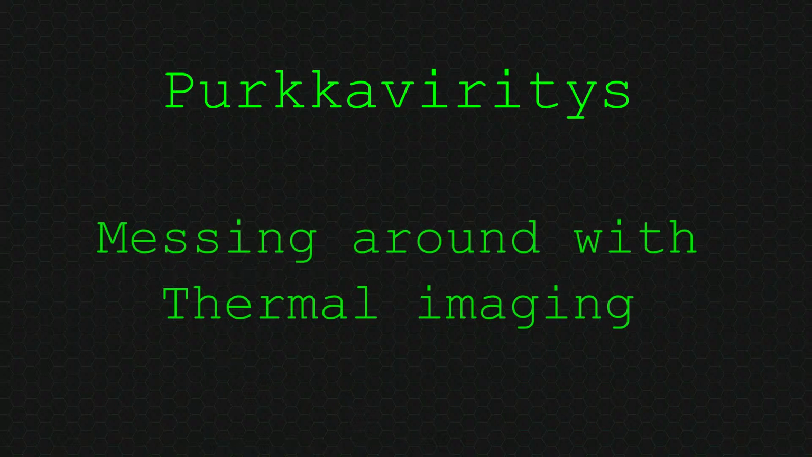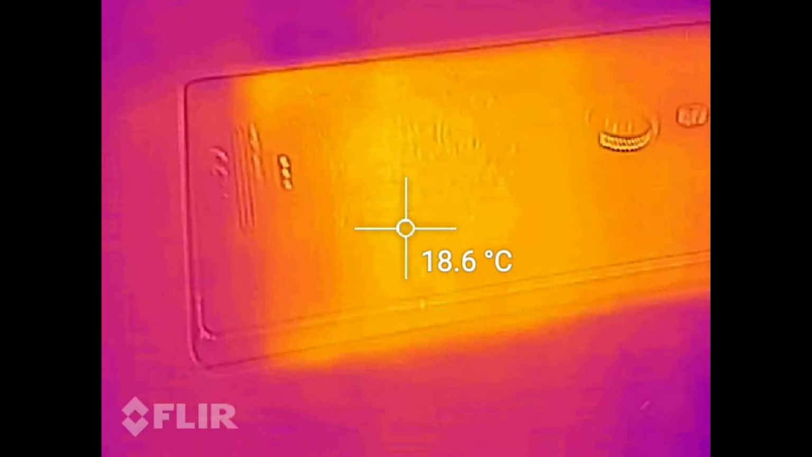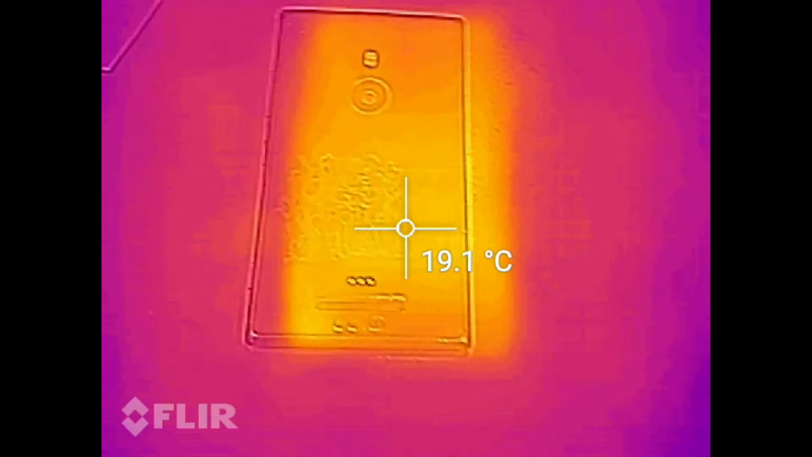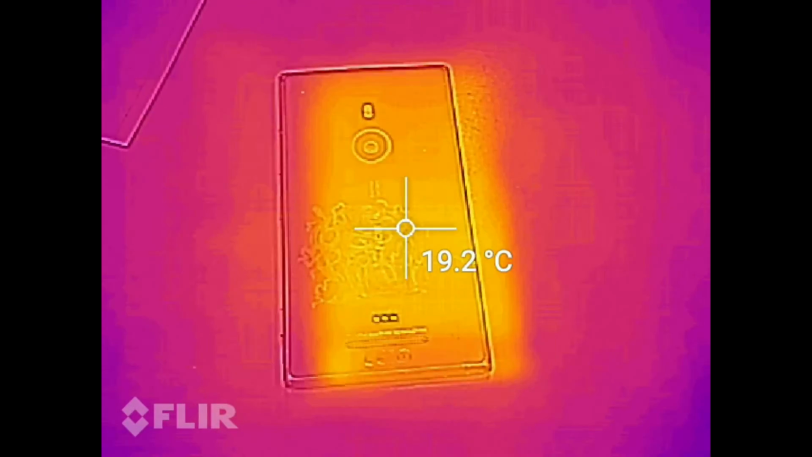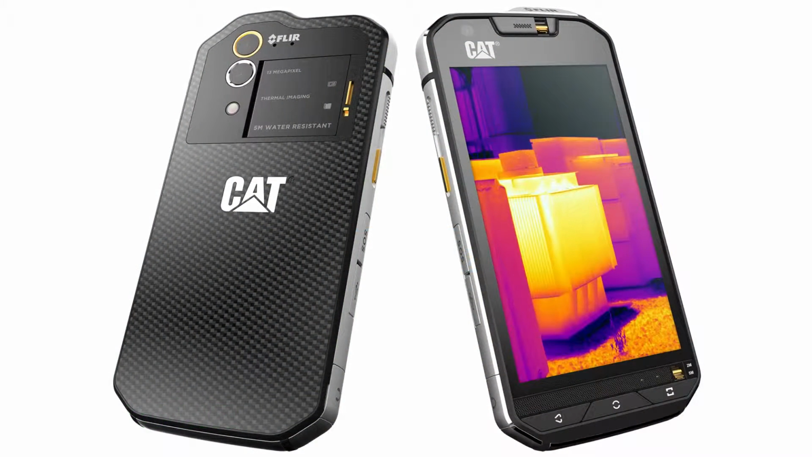Messing around with thermal imaging devices. As those who have been watching my videos previously might have noted, I have recently come into possession of a thermal imager, or a thermal camera. And it's this particular thing, the CAT S60.